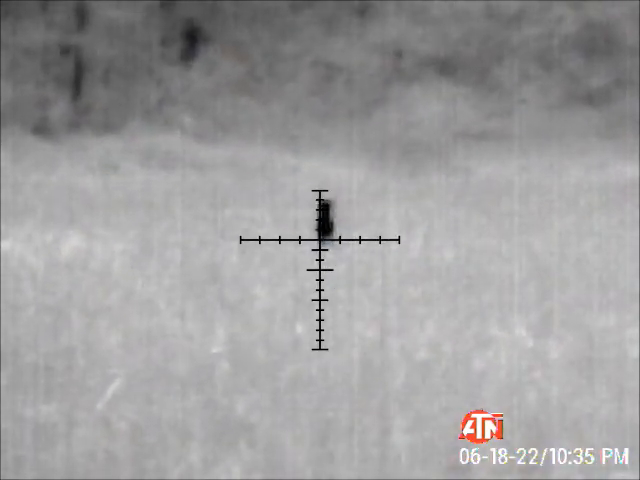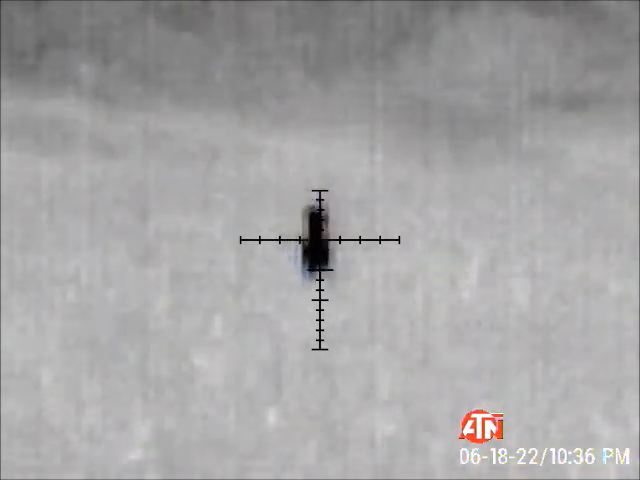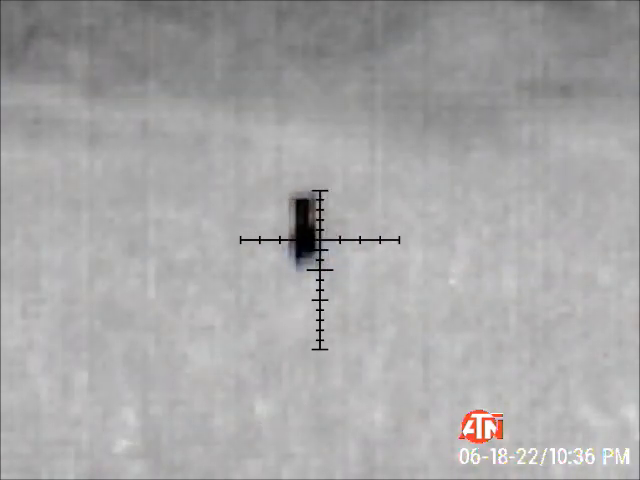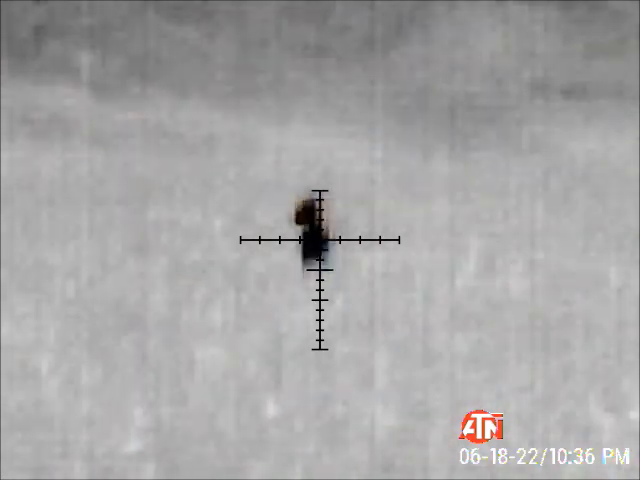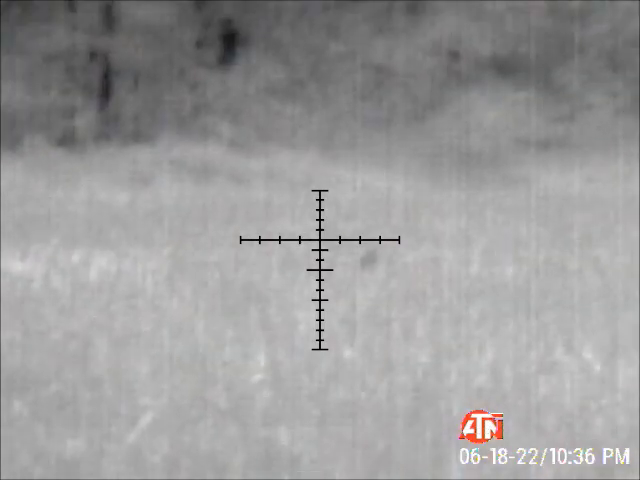You take the one on the right? Yep, the one that didn't run away. And I'll take the left. On one. Ready? 3. Wait. Say when. I'm moving too much. 1. Go ahead, you go. 3, 2. Yes.